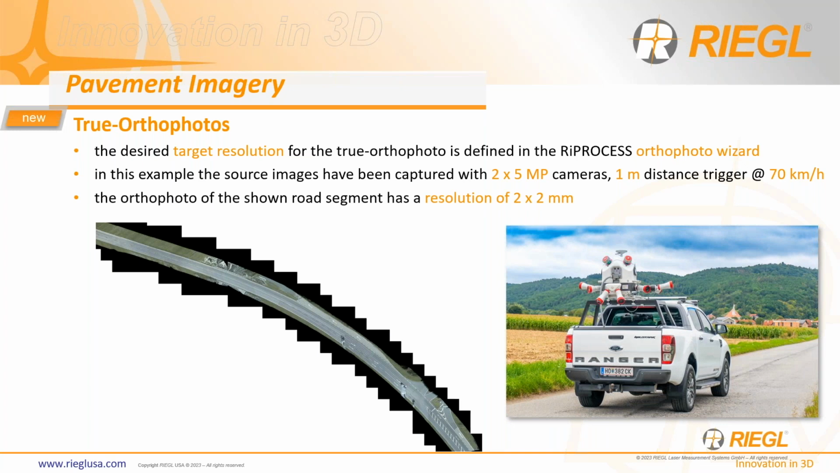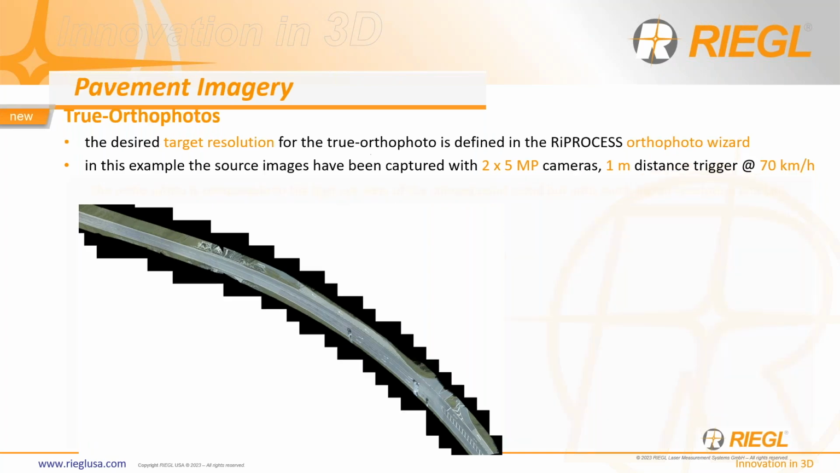Let's take a look at the sample more closely. You can see we had 2 cameras capturing at 5 megapixels each, with a trigger distance of 1 meter, and they're driving about 70 kilometers an hour. So not super fast, but not too slow either. And we're able to, in the end, capture a resolution of 2 by 2 millimeters. That's a very high resolution, we think, and very useful for extracting information.